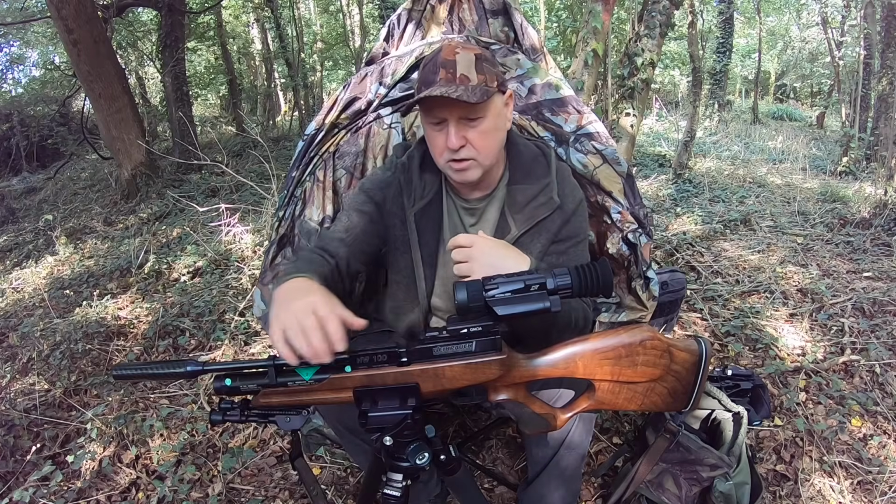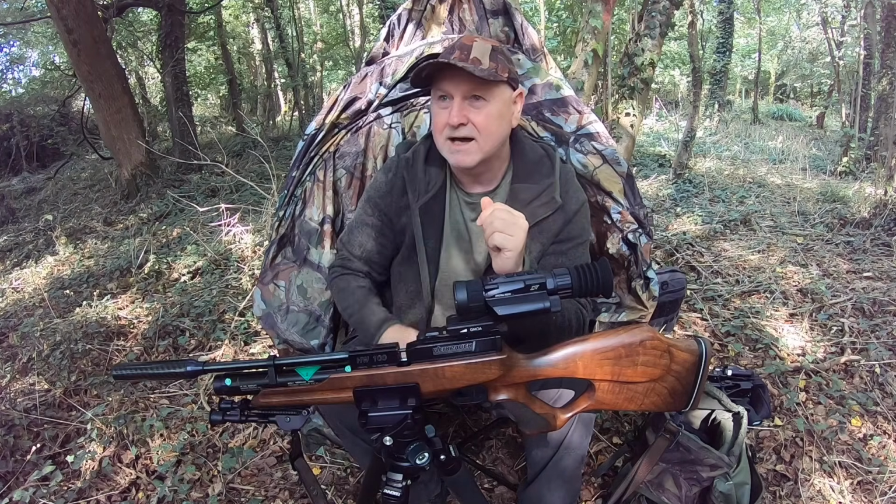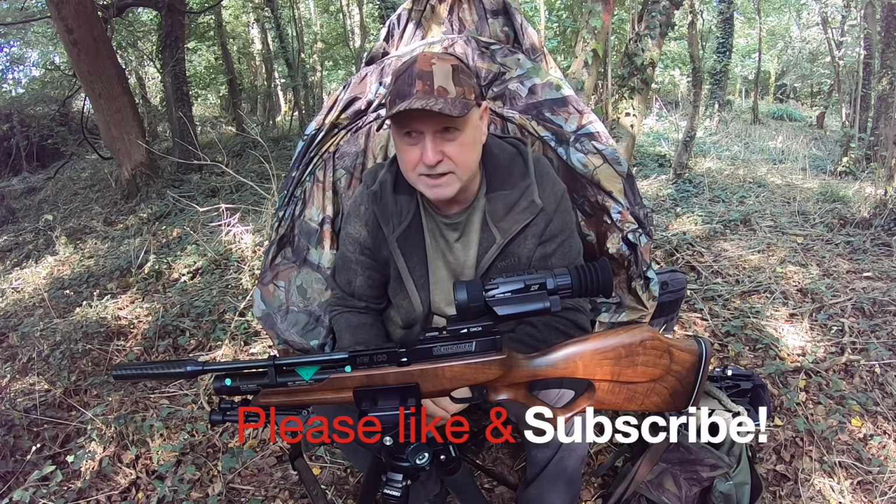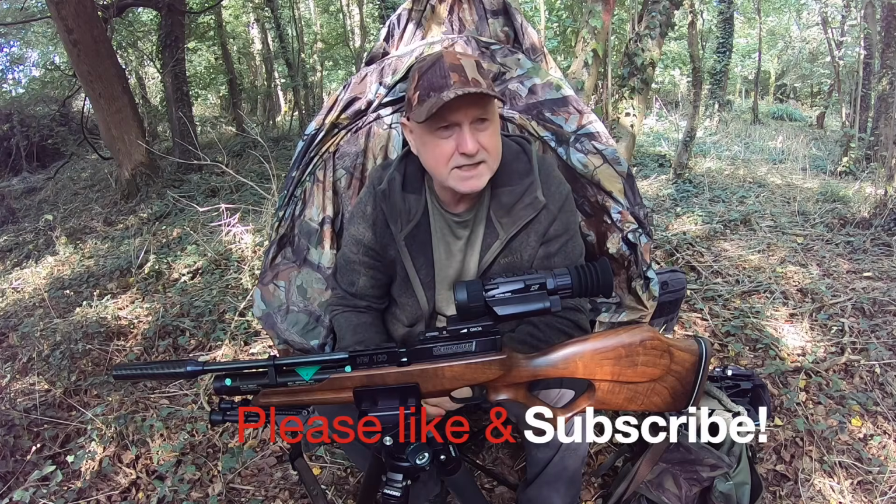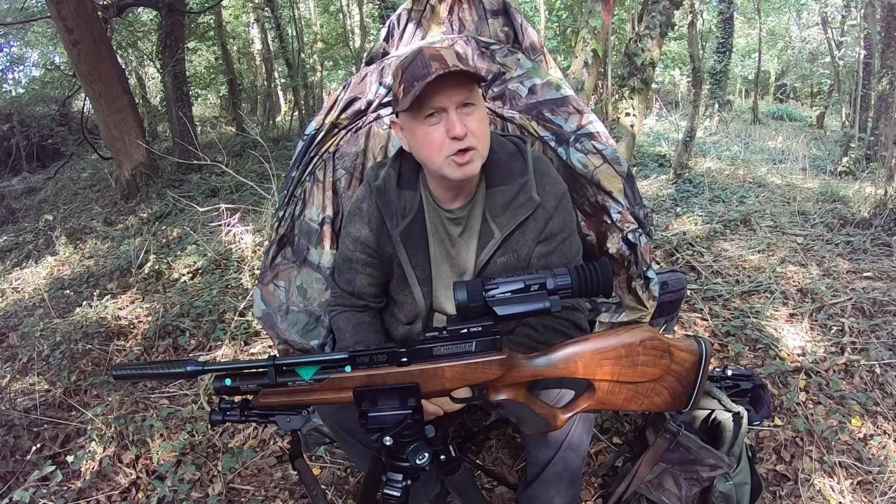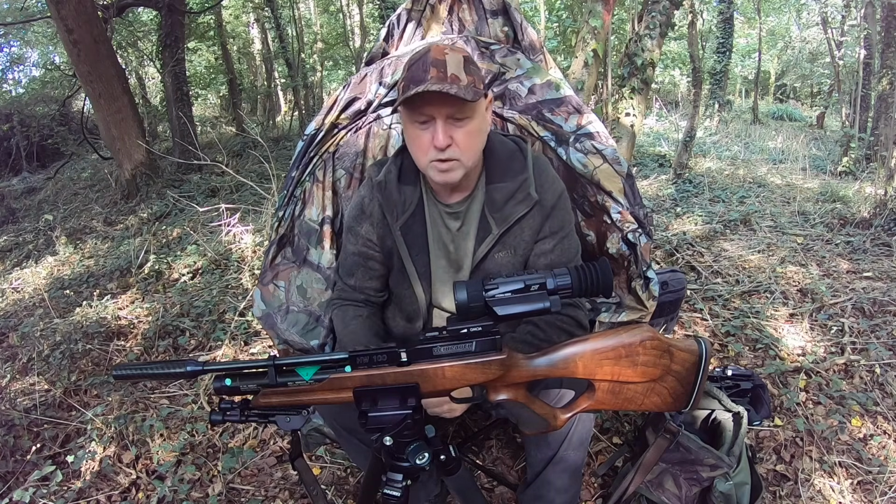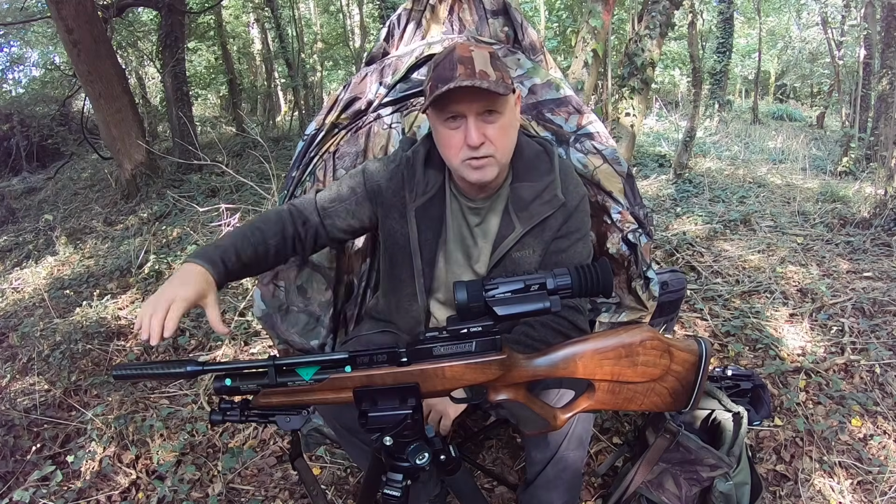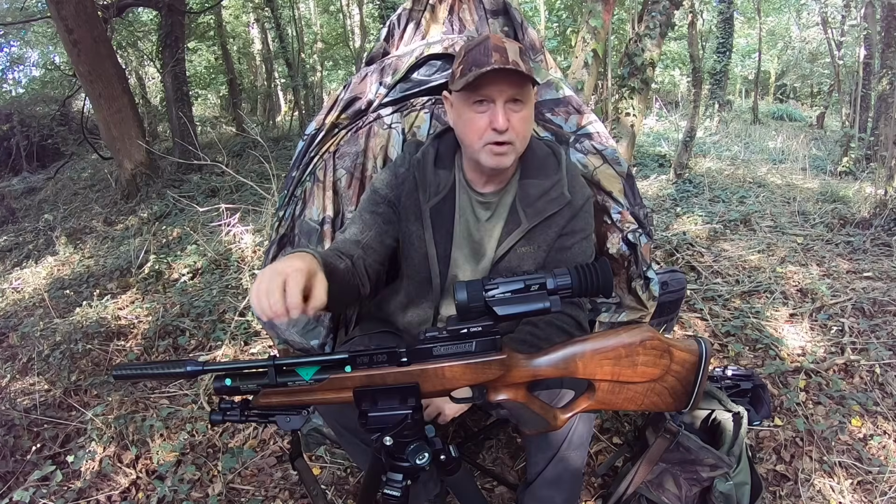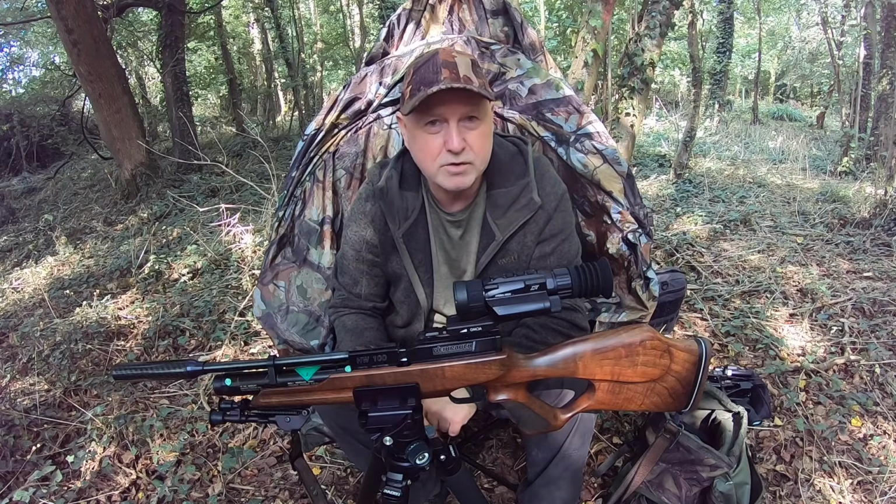You need a longer rail to put it onto, and I wouldn't have a use for that to be honest, but I can see its possibilities, particularly in the US where there's a lot of AR rifles with that long hand rail grip with the Picatinny all along it, where you can just pop it on the front. I can see it being really useful for that sort of circumstance.